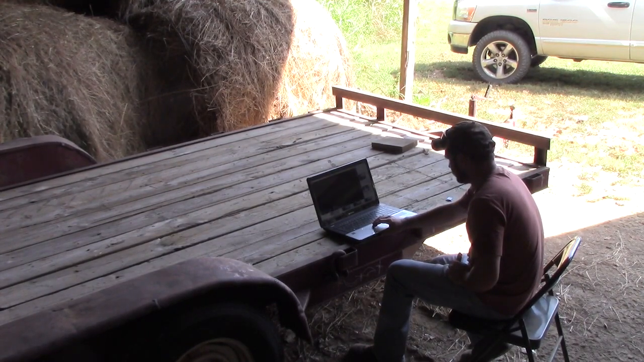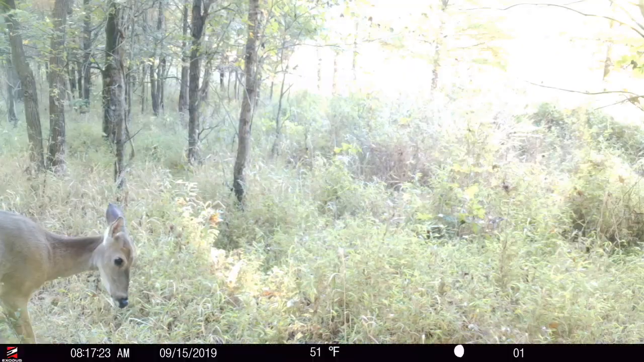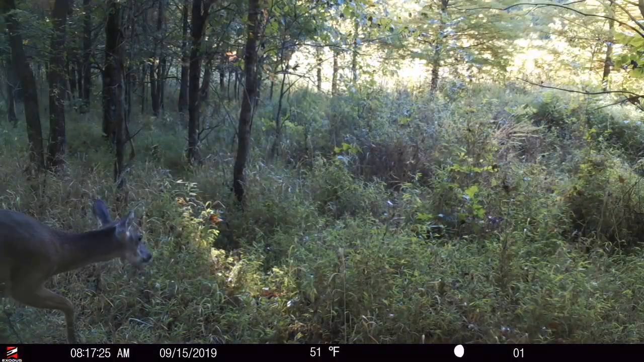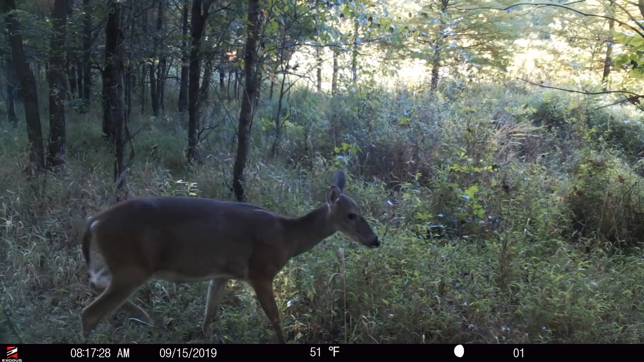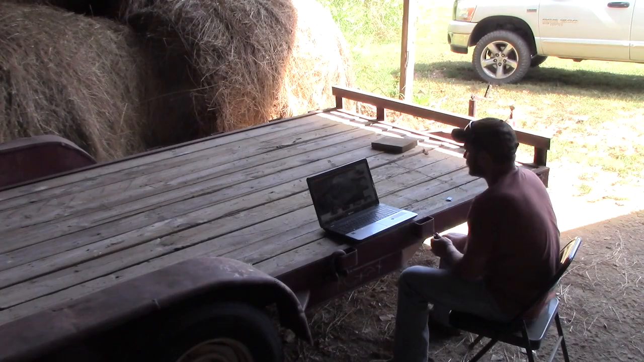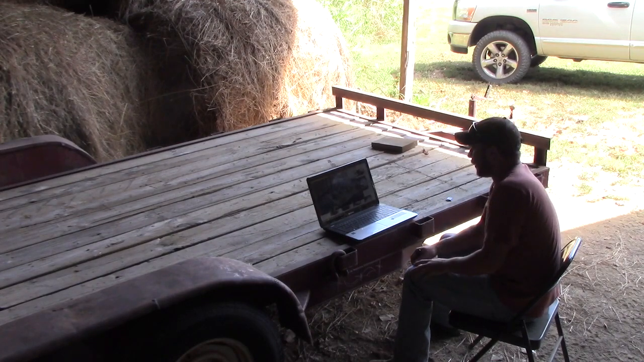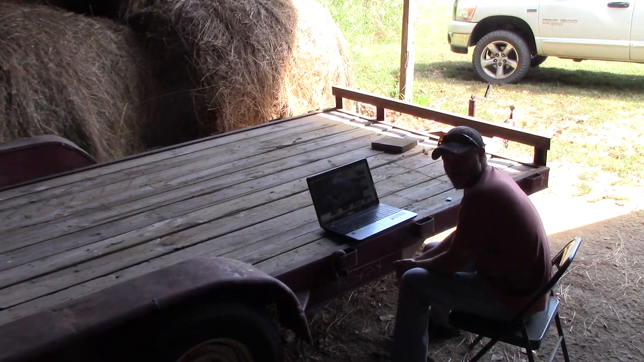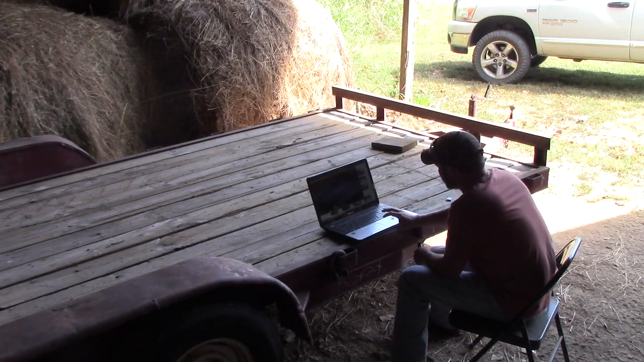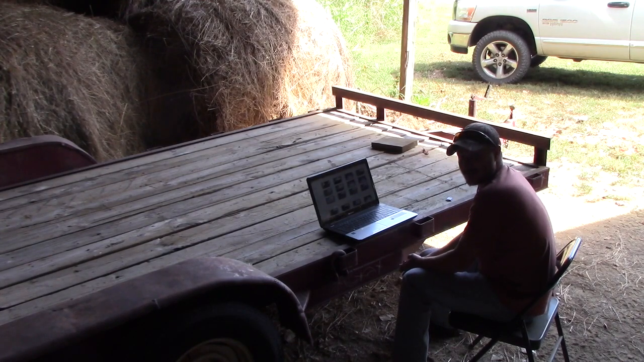Once again. Got another doe. So far I'm having the issue where they're just getting in the quarter of the frame just enough to trip it. You might see a little bit of blur on the edge of the video. I'm going to keep going through these.